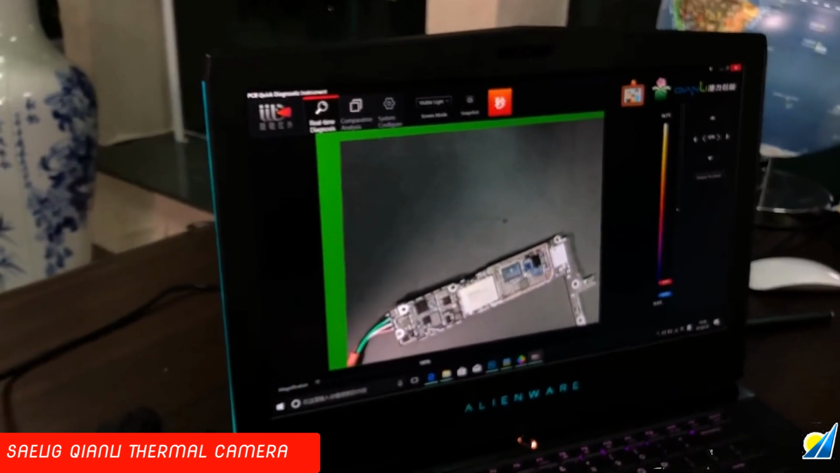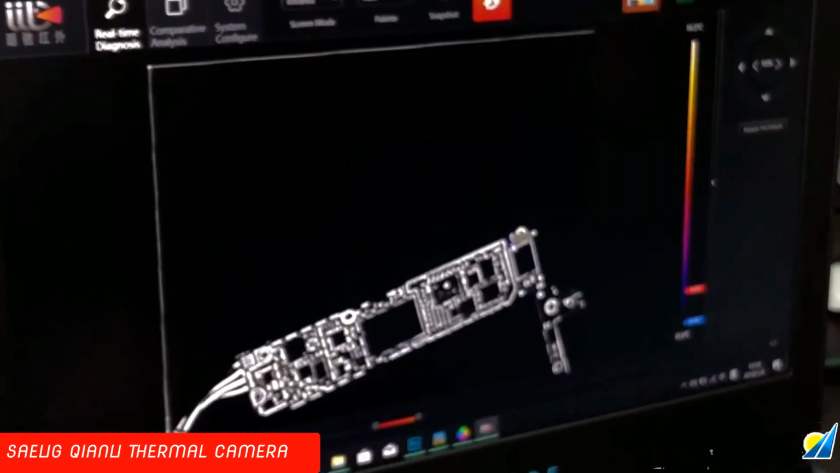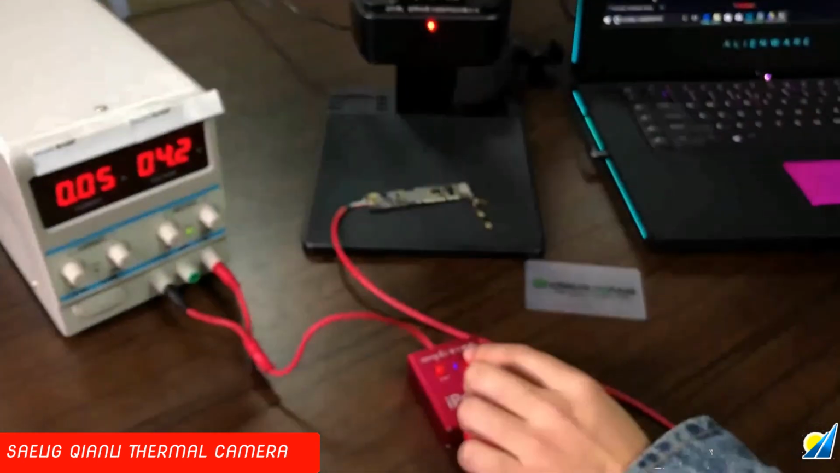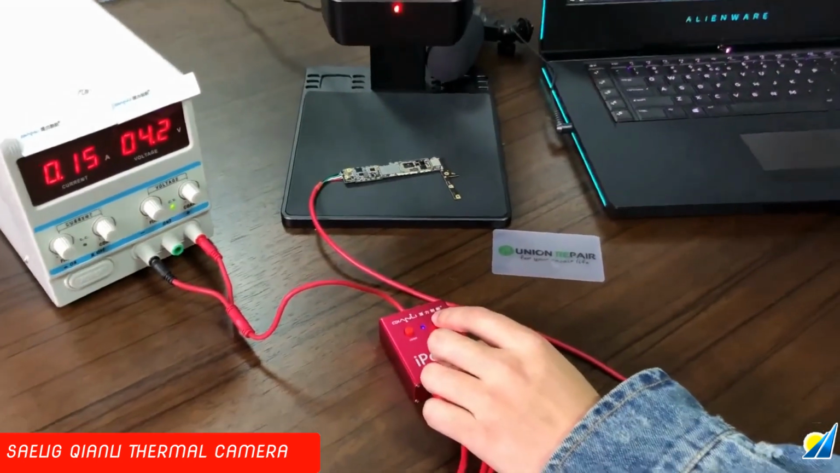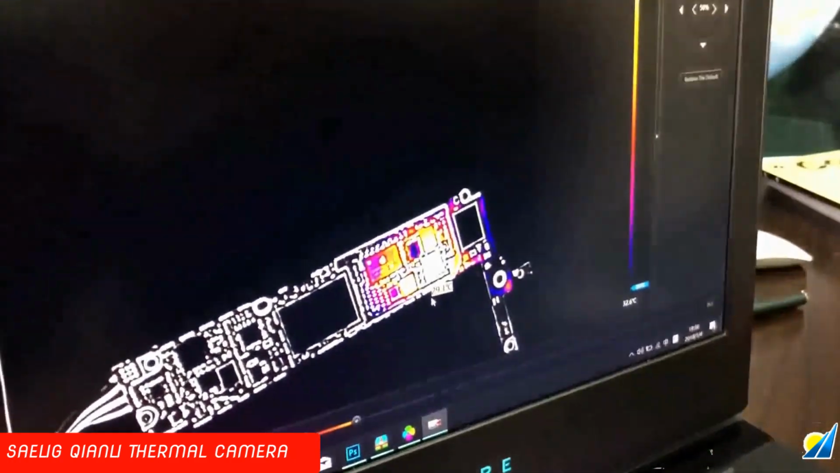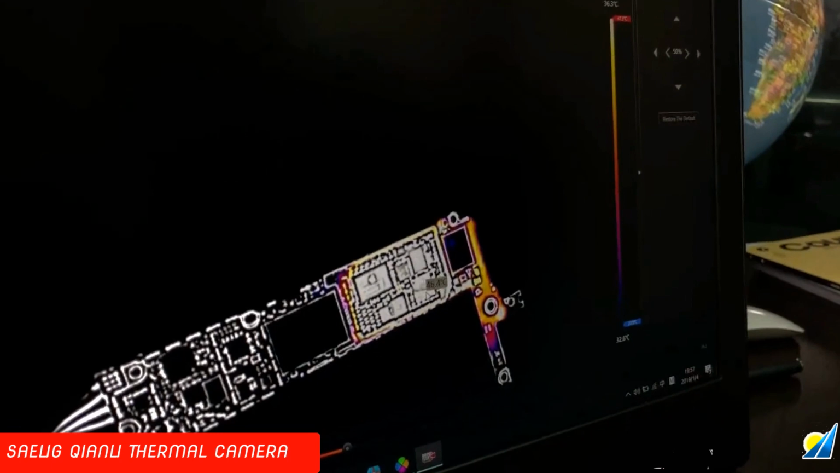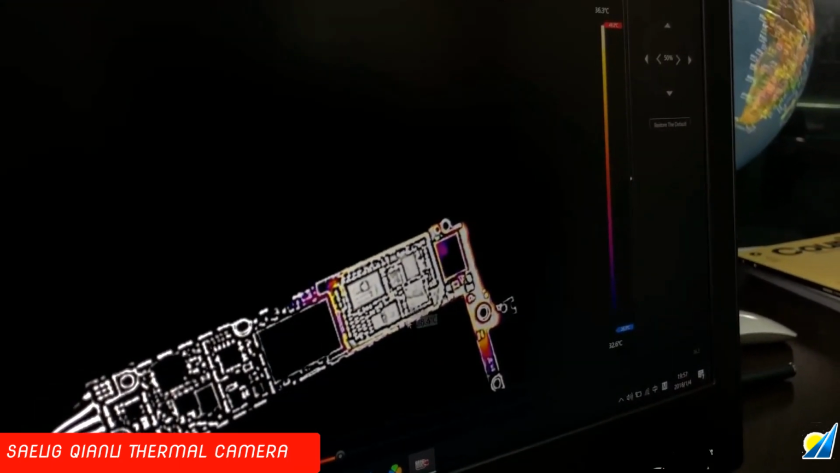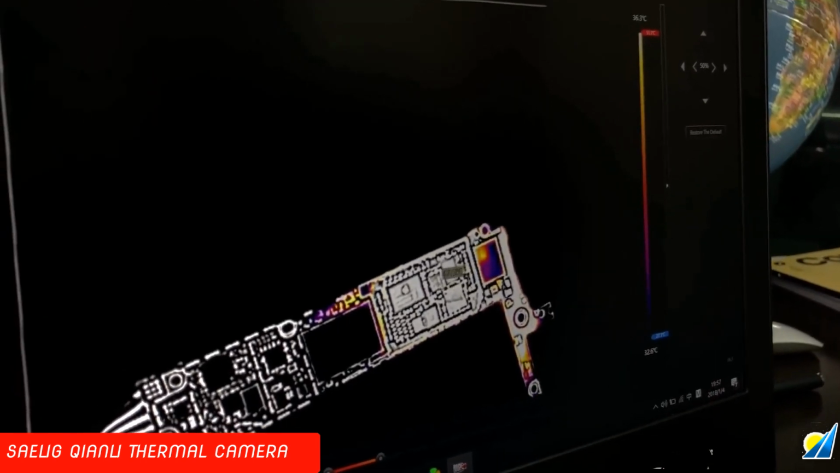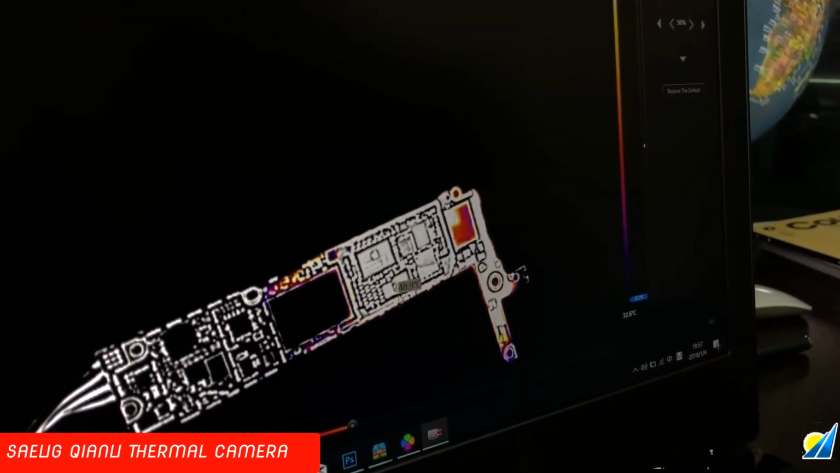So now let's try to turn on the motherboard to check what will happen. Okay, now the motherboard is powered on, so you can see the CPU is getting hot. So you can see the whole motherboard is getting hot.